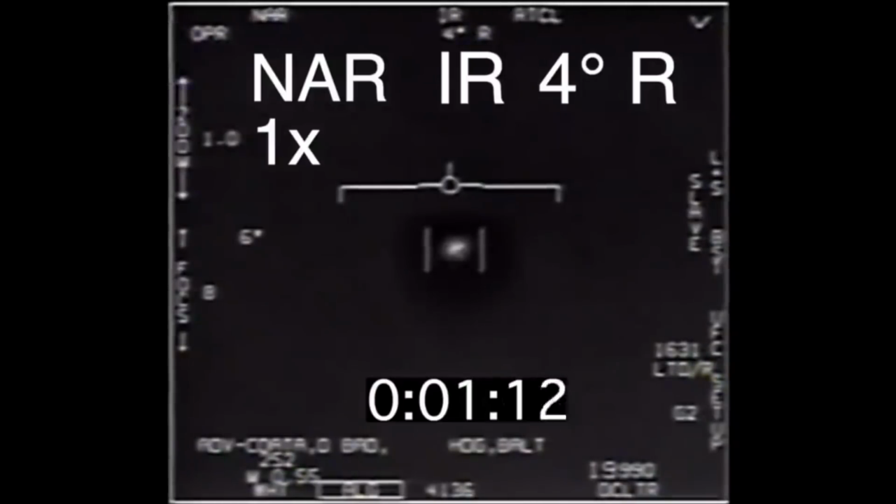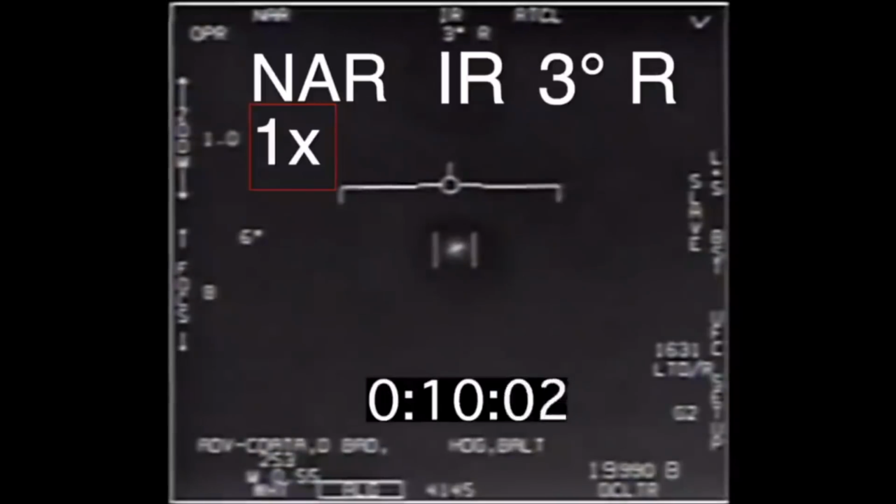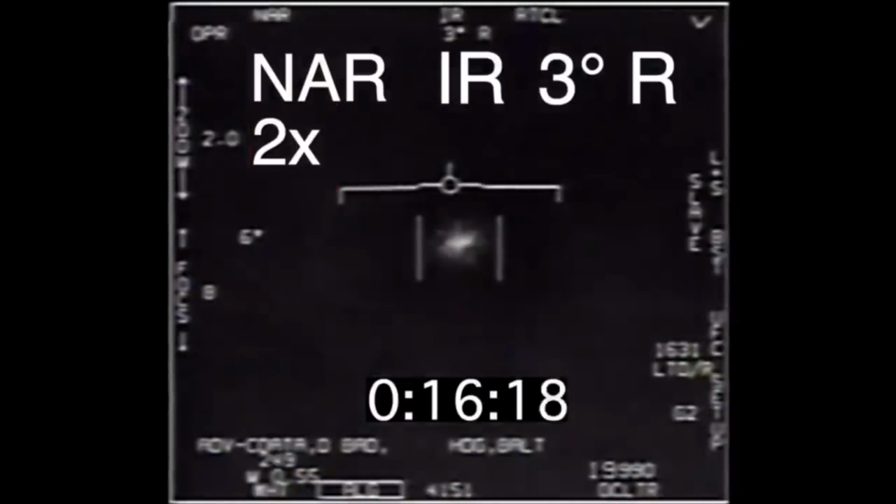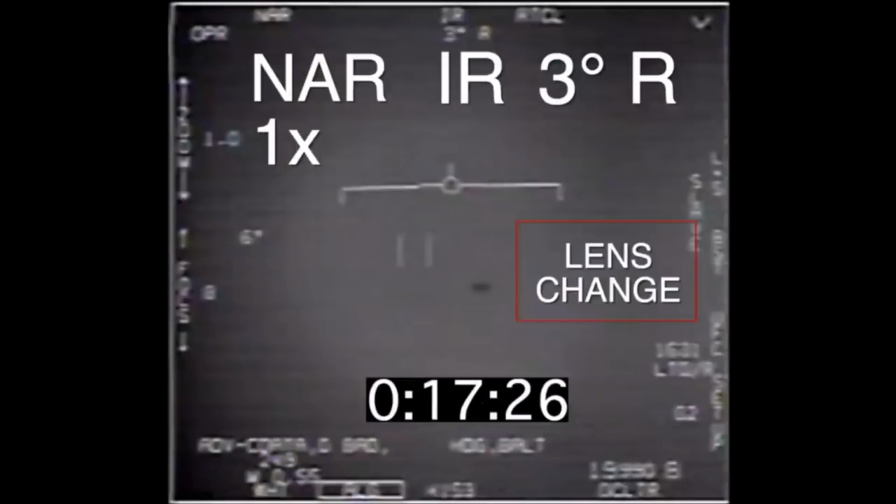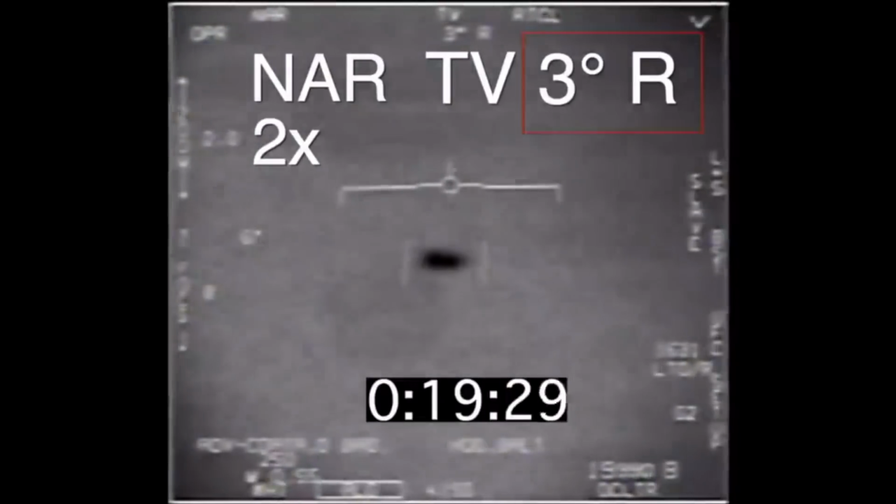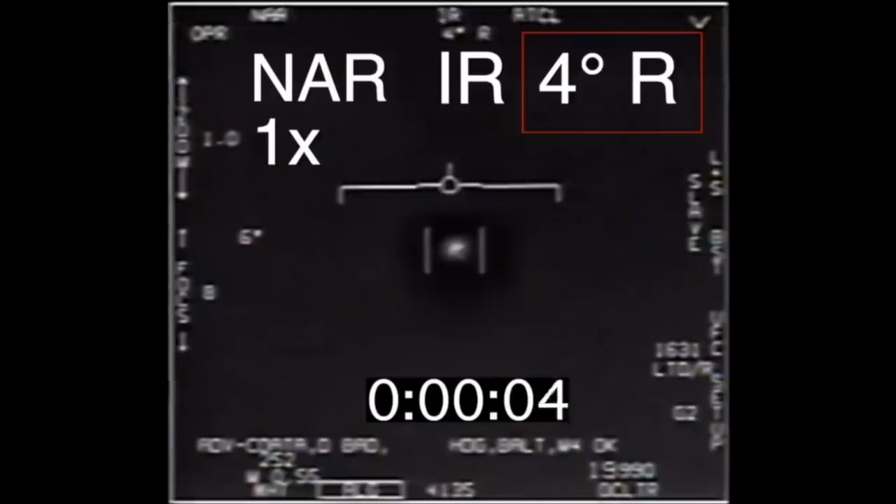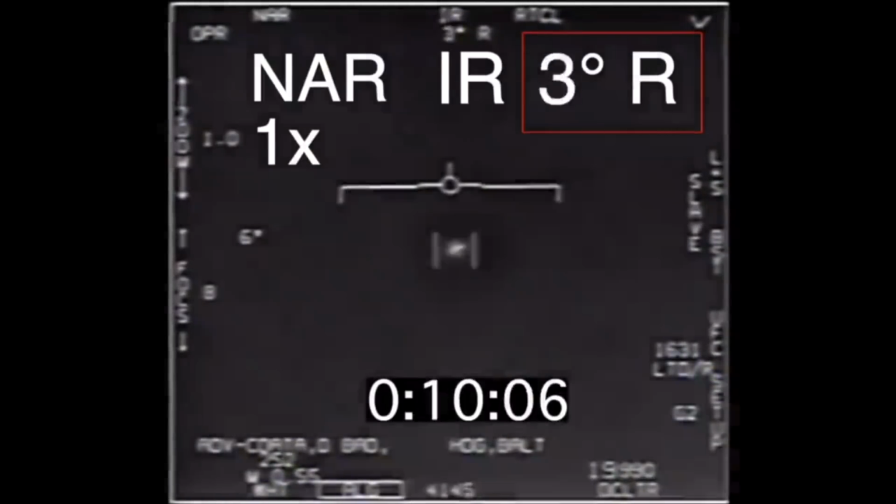To help demonstrate this, I made a version of the video overlaid with a timecode and larger versions of relevant information from the display. I corrected the zoom indicator changes between 1x and 2x, so they happen on the actual frame of the zoom change and not a few frames later as they do in the original. I added indicators when there's some kind of lens change or a gimbal adjustment or other events that cause apparent motion. There's a link to this version of the video in the description below. The number at the top shows the heading of the camera in degrees relative to the front of the plane. This goes from 4 degrees right to 8 degrees left.